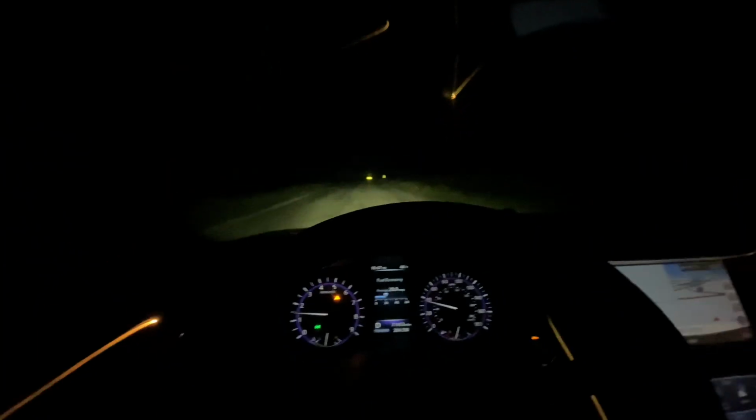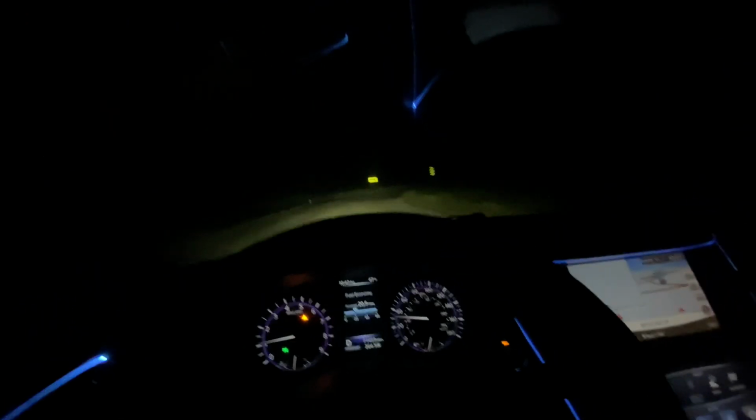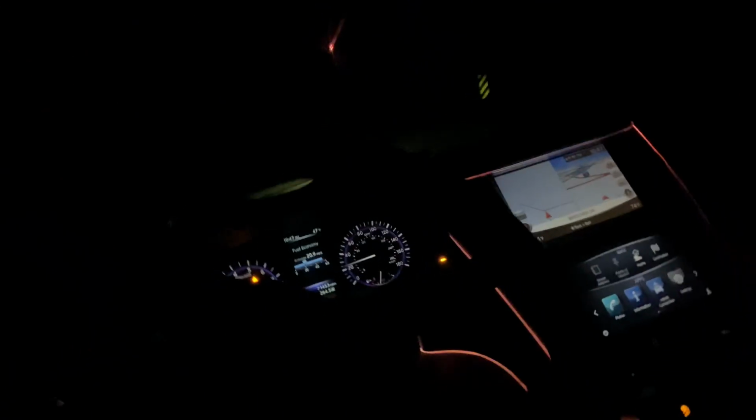I got it with 69,500 miles. I'm zoomed out right now, so I have a wider angle shot. I don't know if you can see or not. I got about 71,450 miles now. I put about 2,000 miles on it in 3 months. It's a fun car to drive. I like it.